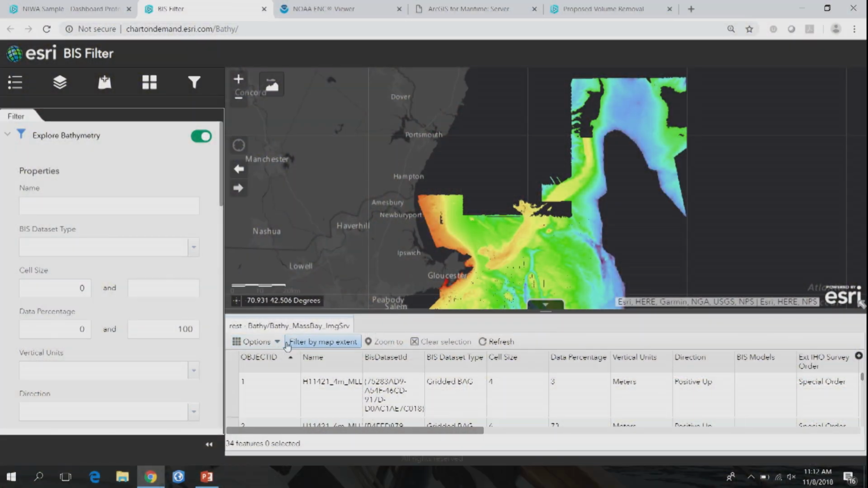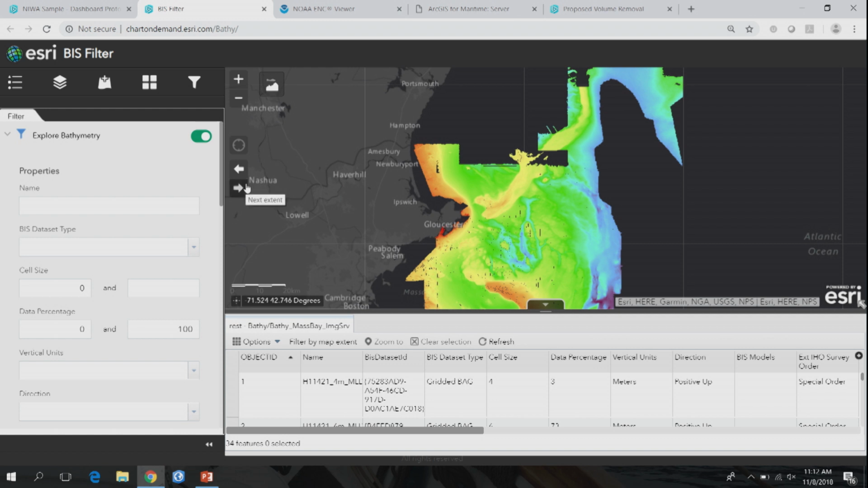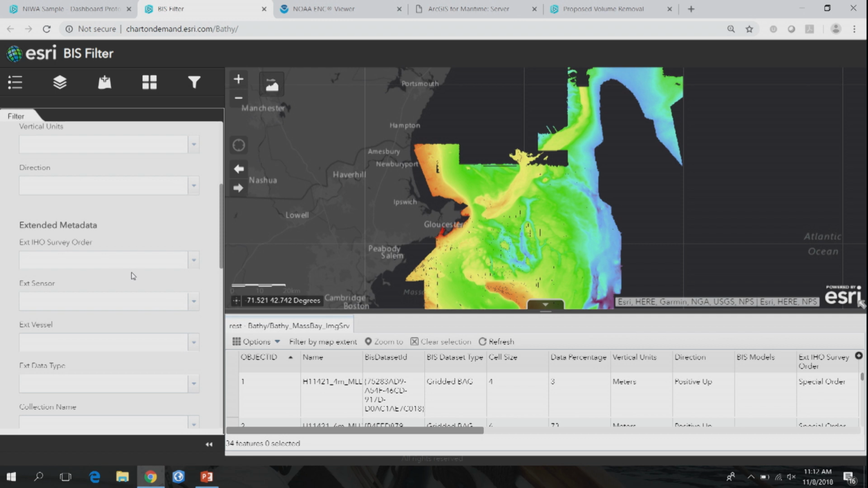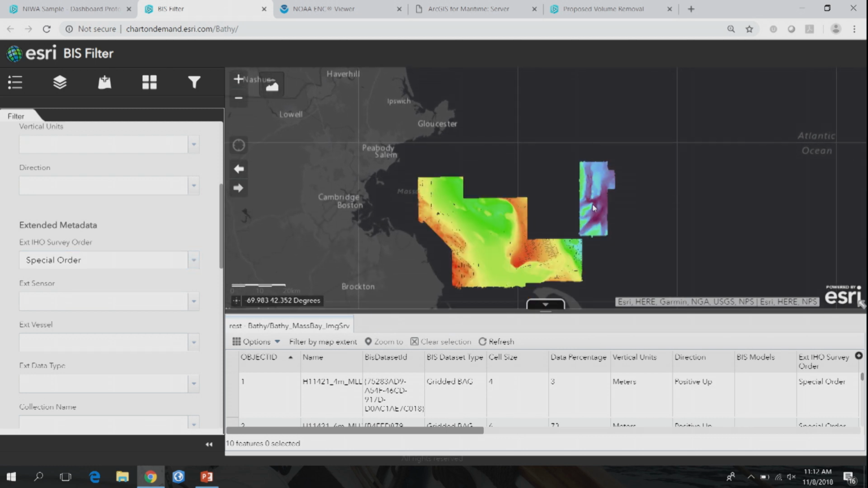Here's an example of us allowing you to explore a bathymetry data set served as an image service on the web with metadata attached to it. So not only can you use this data as an image service, but let's say you're interested in data that's at a certain IHO survey order. You're only interested in special order. And this can dynamically shift so that you can understand your data in a way that makes sense for the work you're doing without having to learn some of these specialized processes or store this data yourself.